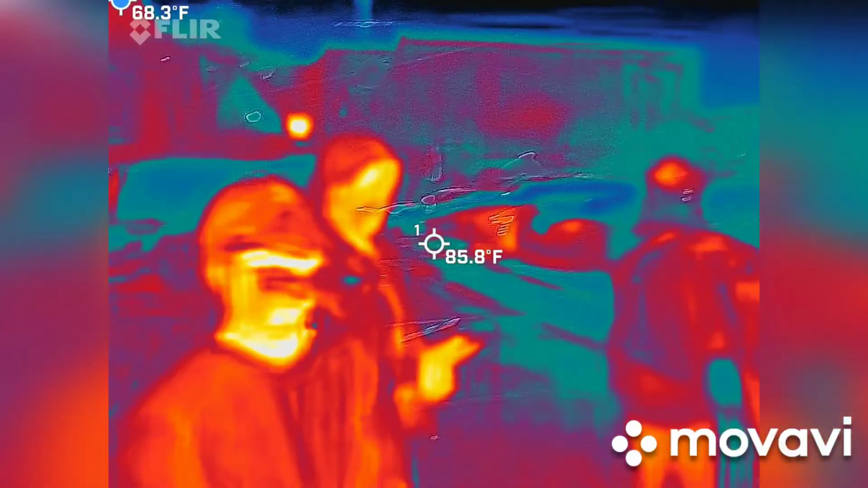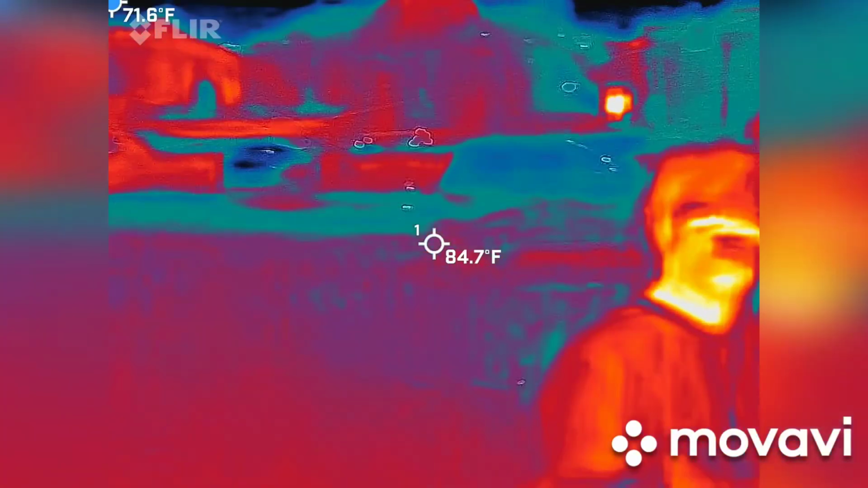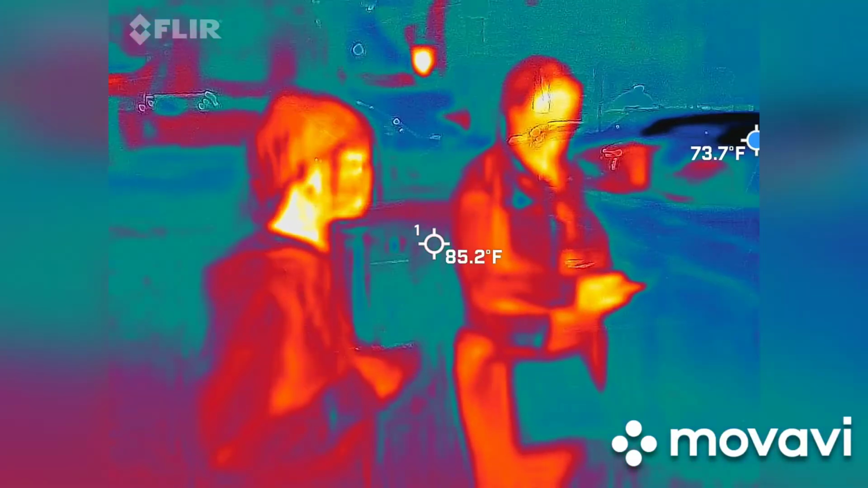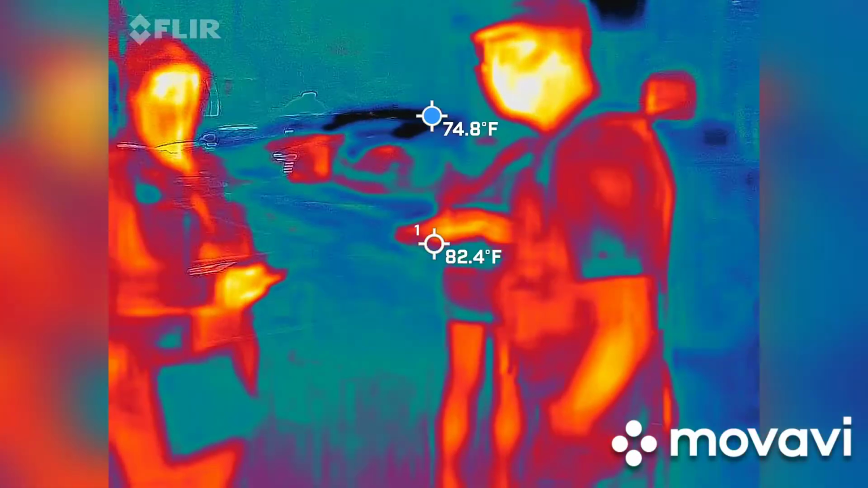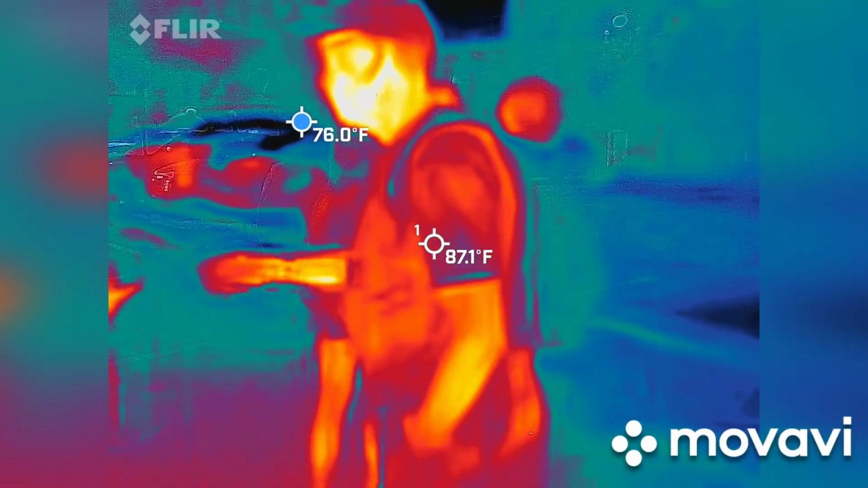Let's talk about your REM pod. Any readings here, by the way? Not really. Nothing over 2.5. Perfect. So this is going to escalate hopefully very quickly. Again, this space is one of the highest spaces that I get, so you're going to be in the triple digits, fingers crossed. Let's go ahead and put up your antenna.